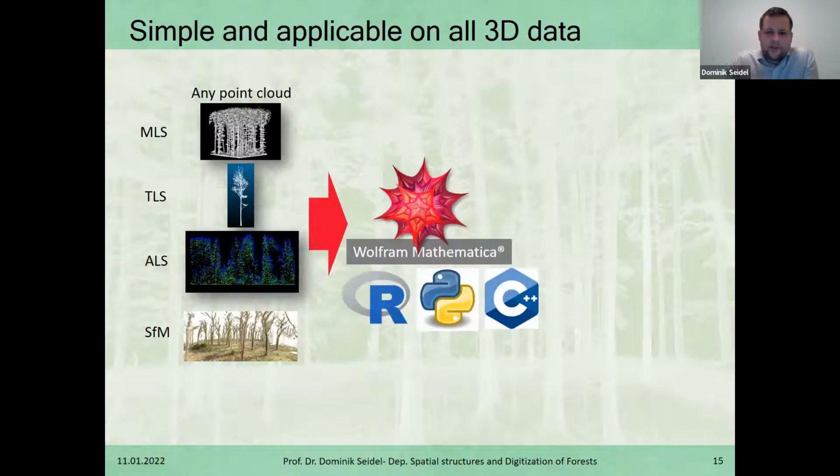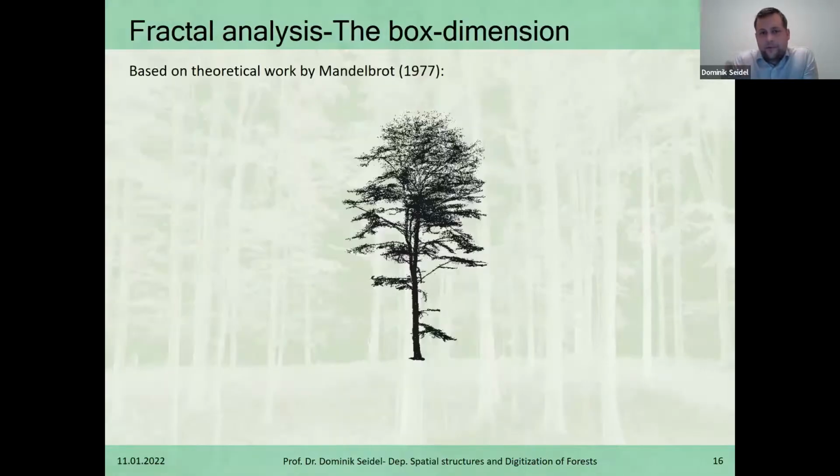You might use R, Python, or C++, whatever platform you want to use to process your data. And from that, we want to derive the complexity measure. So it should be something generic, applicable to everything that is out there in the different platforms that people prefer.